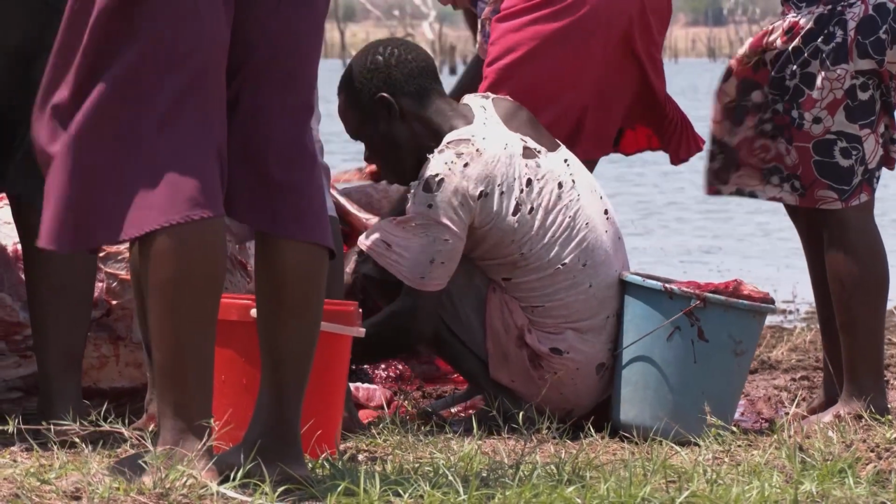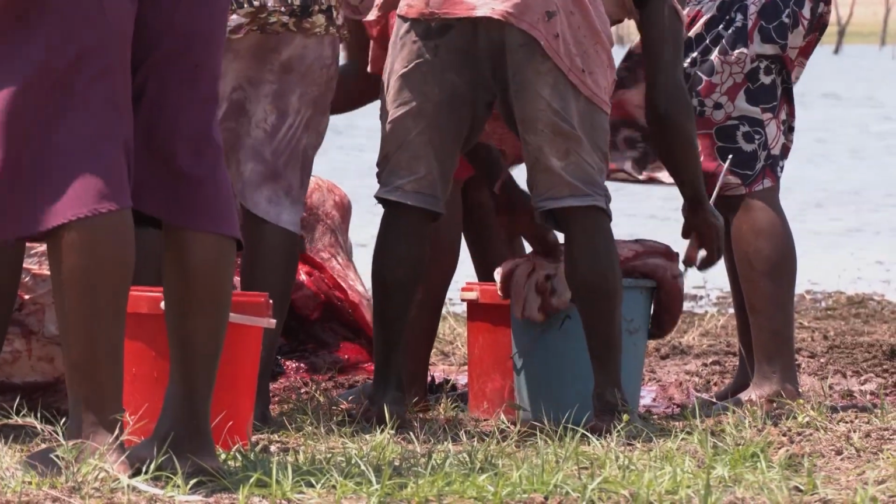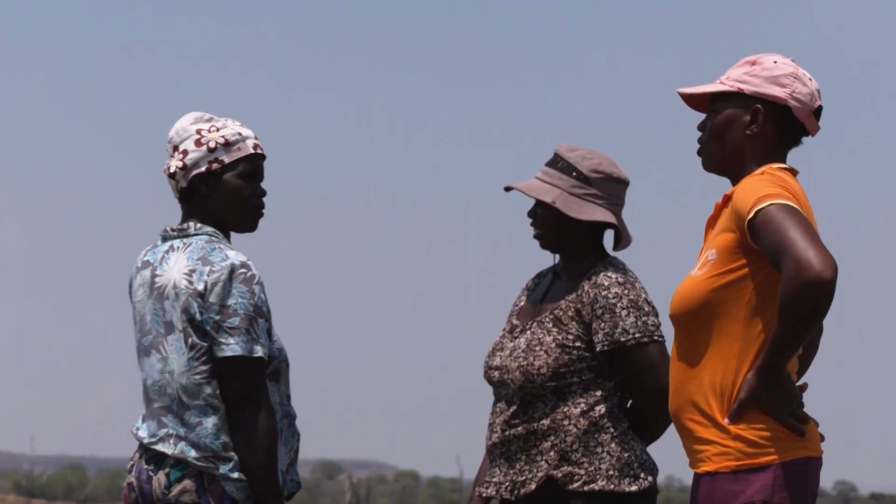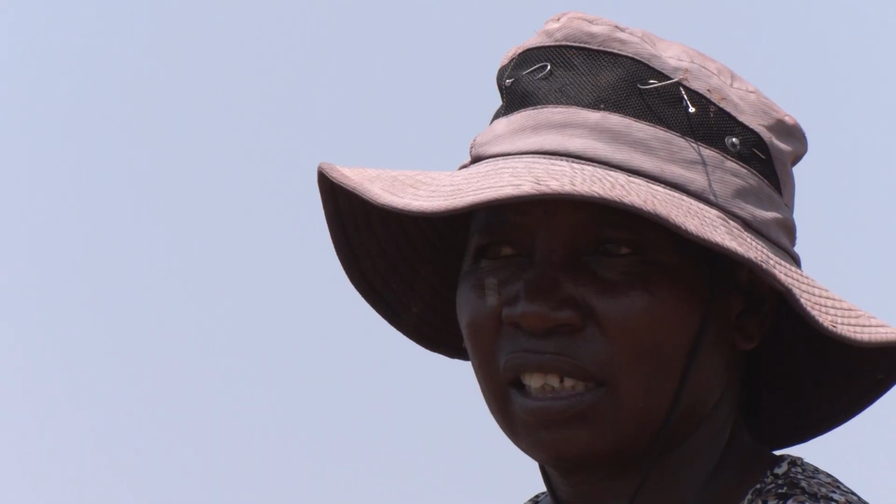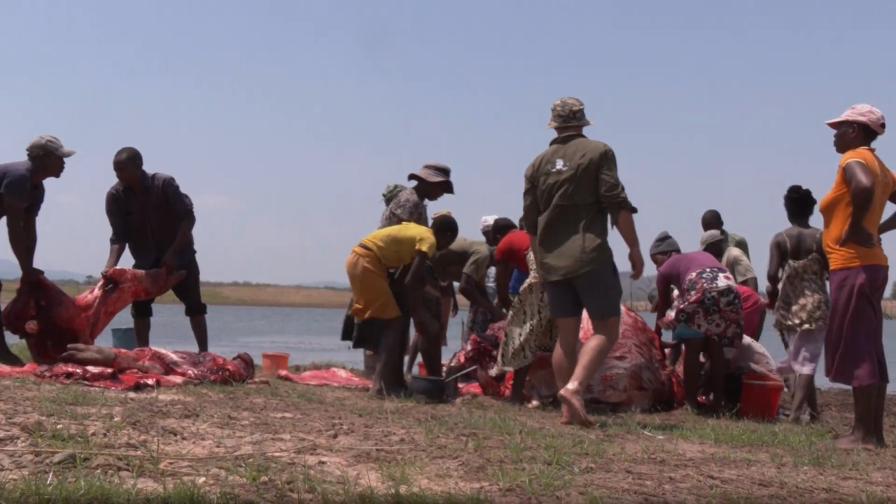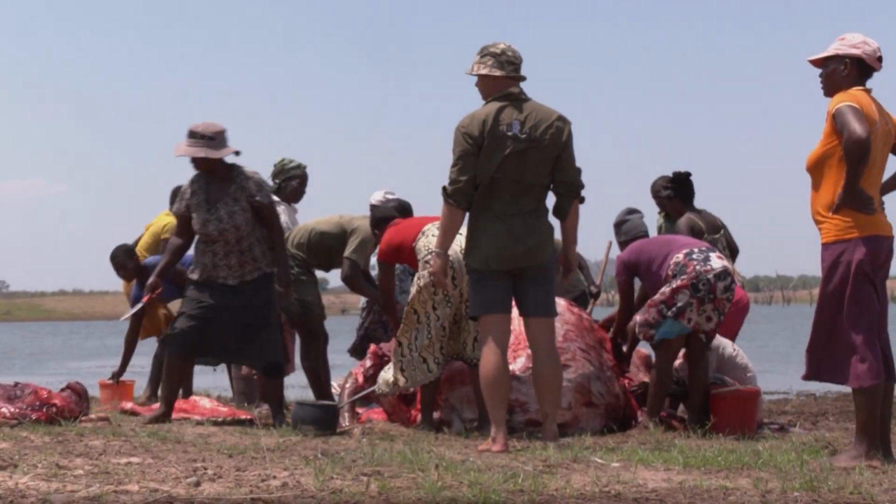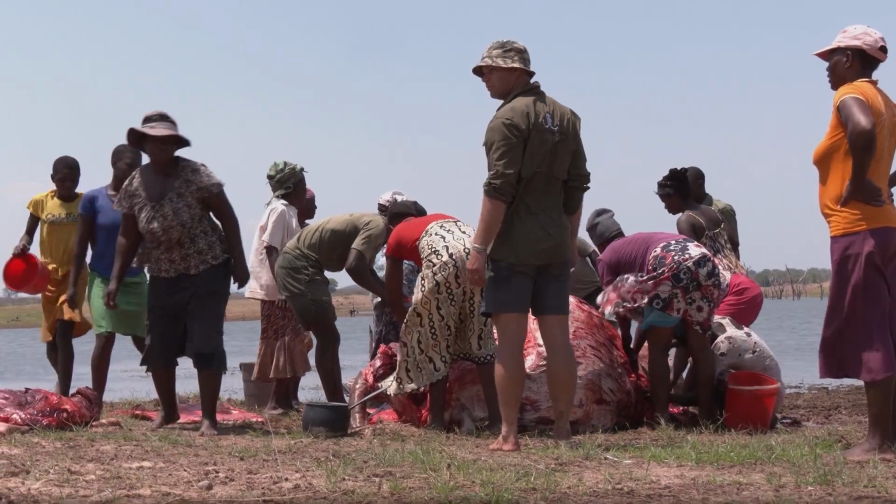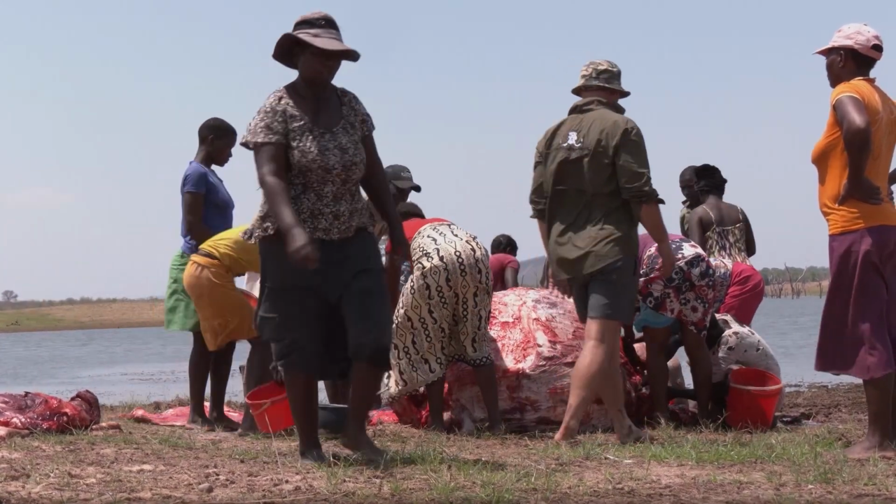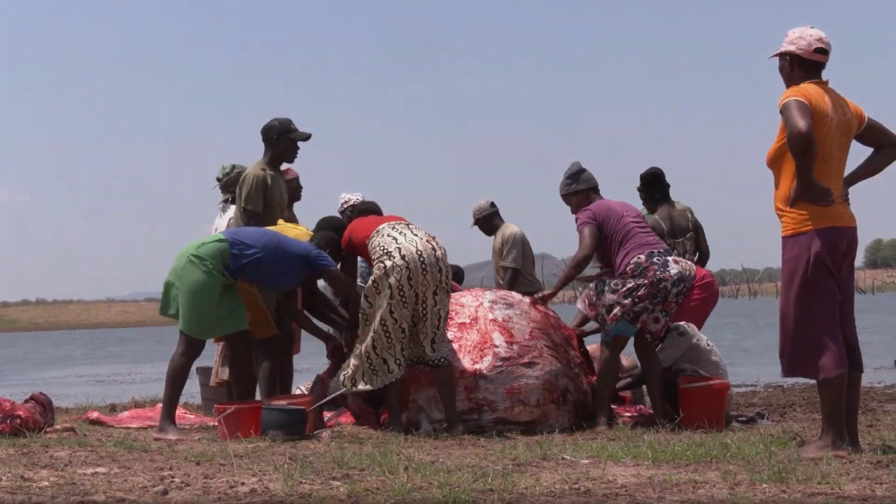Unfortunately, in the modern day, money makes things stay. So instead of doing farming or mining or other activities in which wildlife has no place, at least in hunting, money is generated, the communities see a benefit, things are uplifted for them, and at the same time, wildlife gets a place to stay.